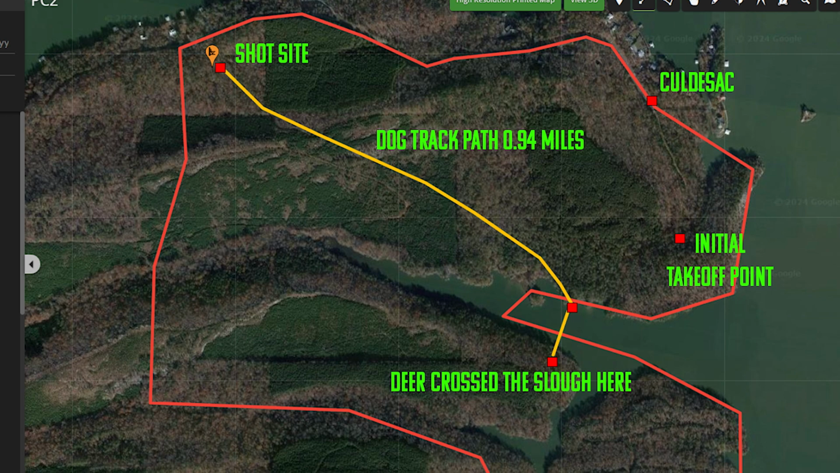So you think you hit him? Oh no, we know we hit him. Tracked it all the way. So that's another question. The dog, this is a blood tracking dog, not just scent? No, it's pheromone.